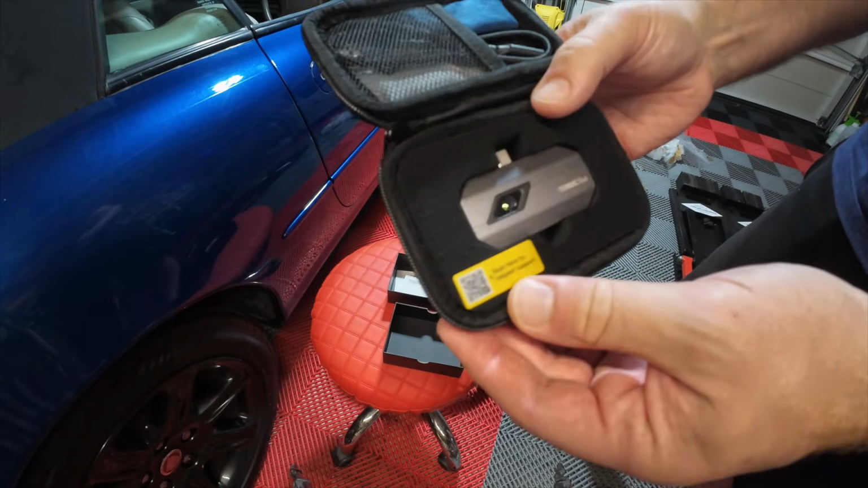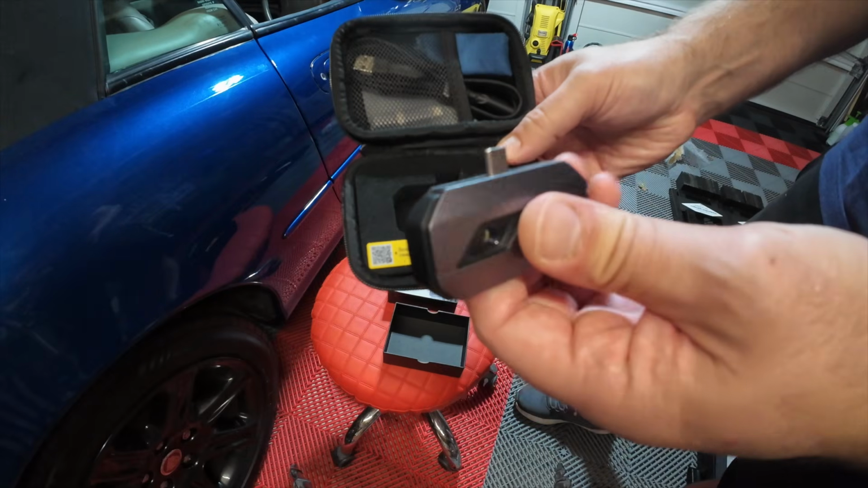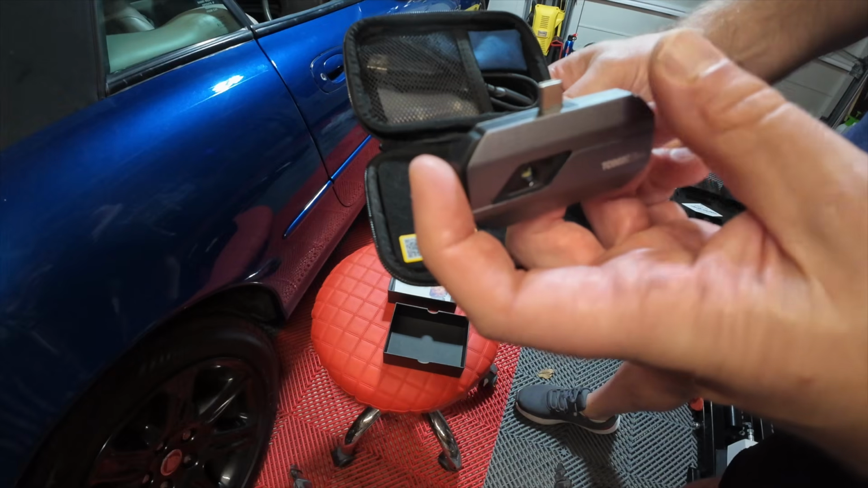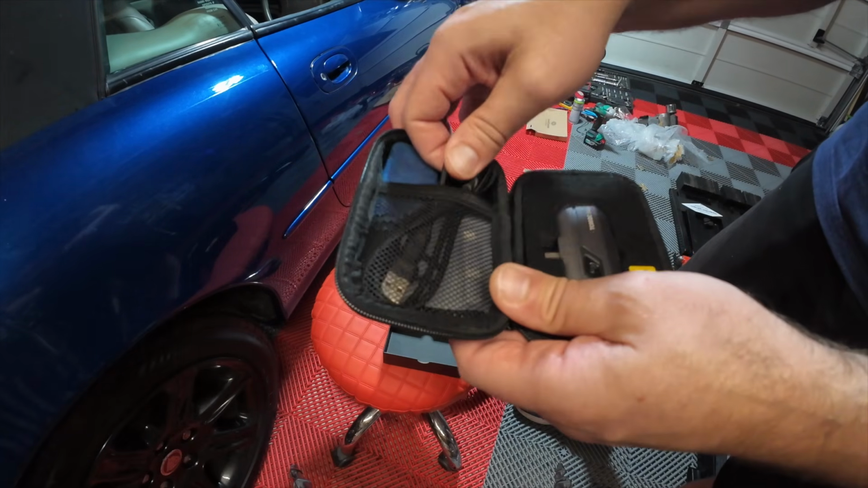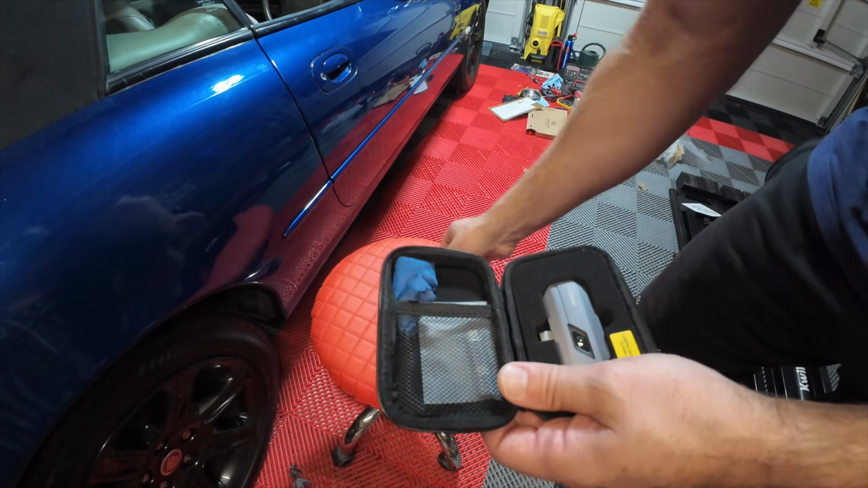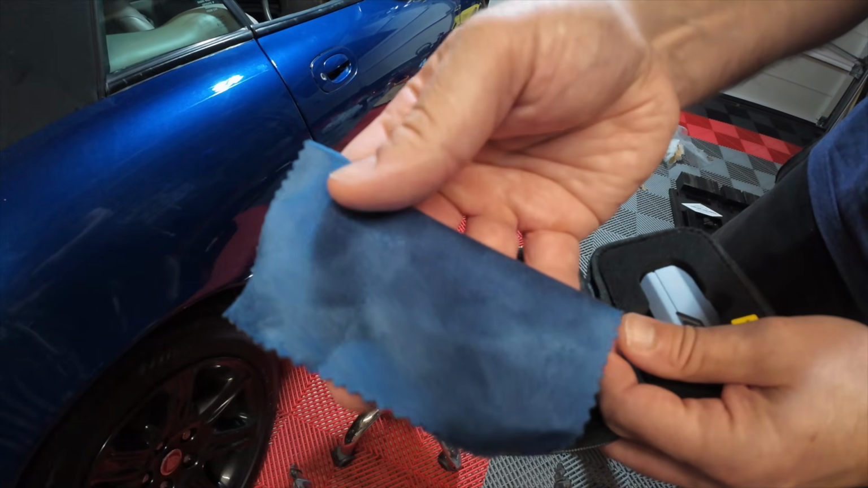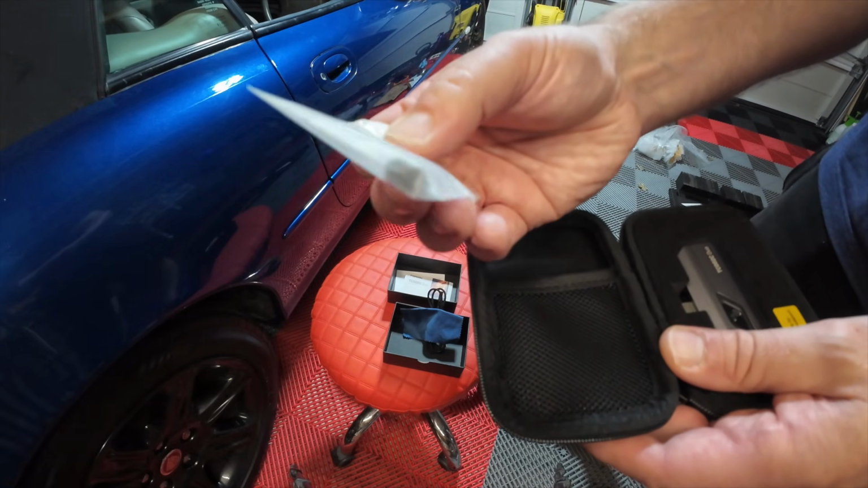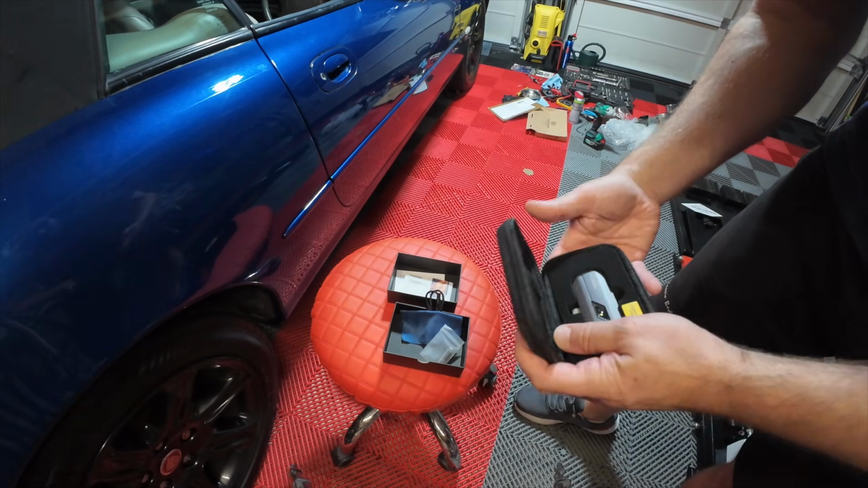So it says, scan here to request support. Hopefully we don't need that. The actual unit itself is a USB-C plug-in to the bottom of your phone, so I'm assuming your phone will have that. I think mine does, the iPhone 15 I'm on just now. This comes with, I'm assuming, an extender cable or a charging cable, one of the two. I don't know if you need to charge it yet. A nice little cloth to make sure the lens is clean. And what's this? Oh, this looks like adapters. USB-C adapters possibly, extenders maybe, depending on the type of phone you've got.